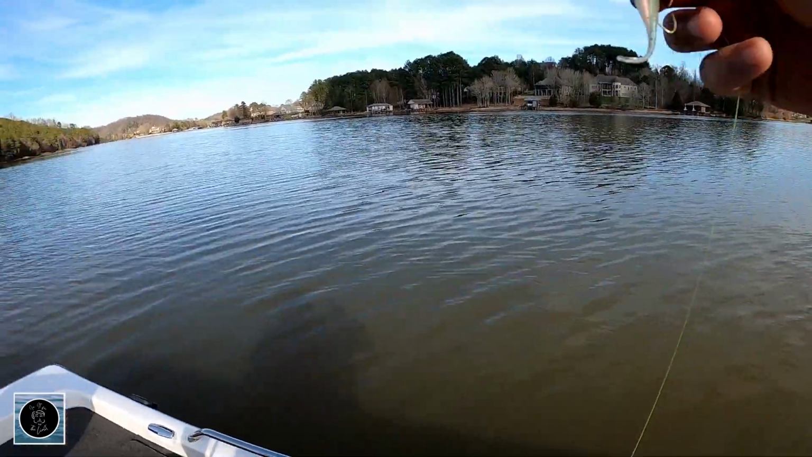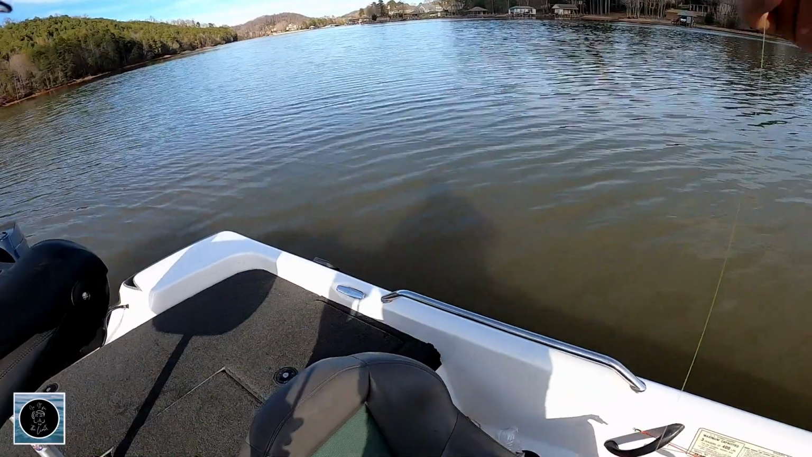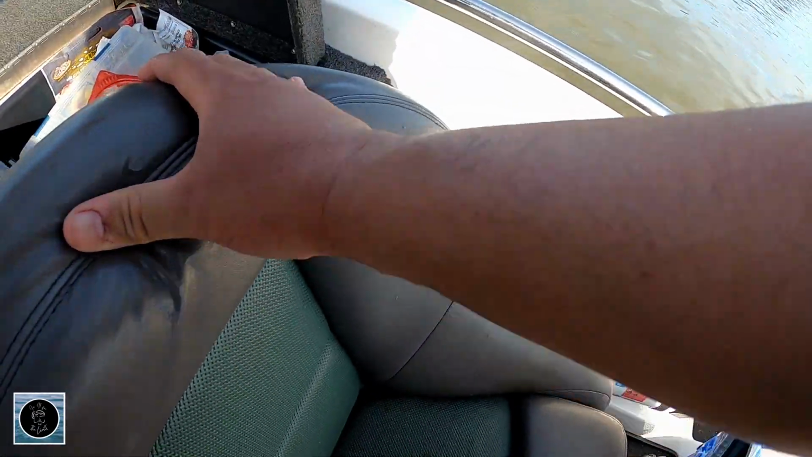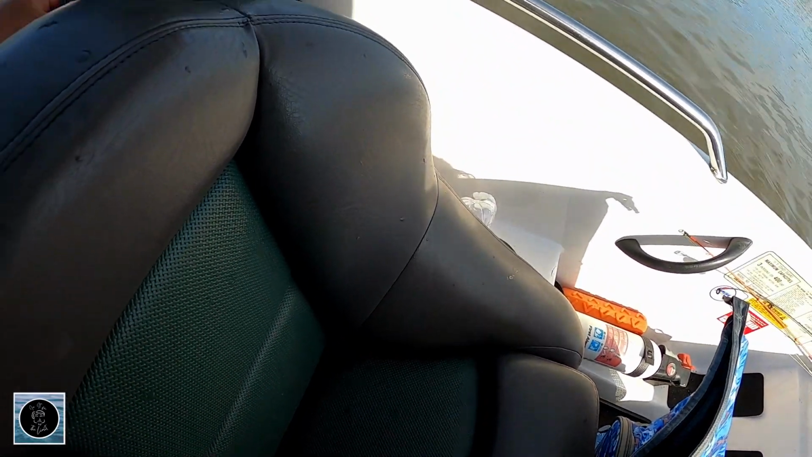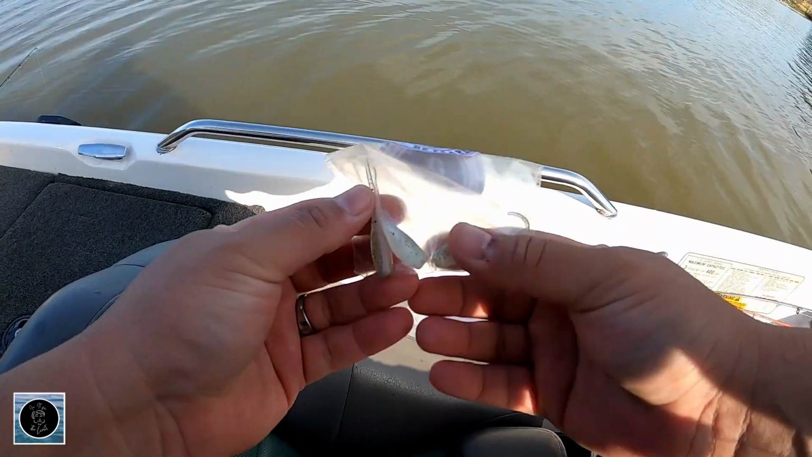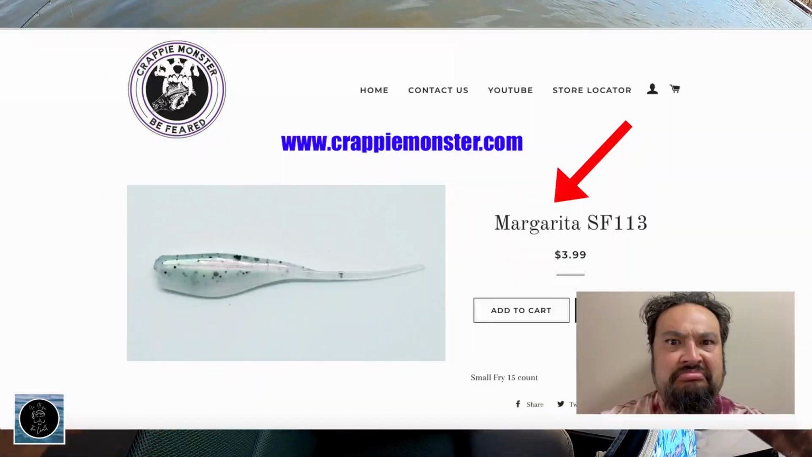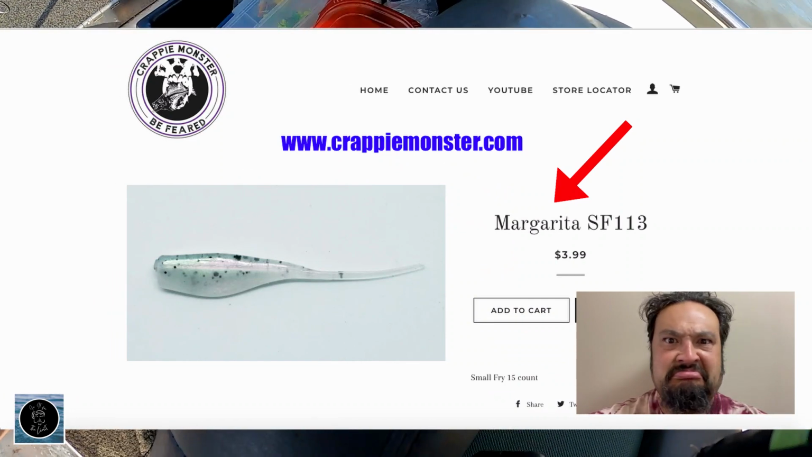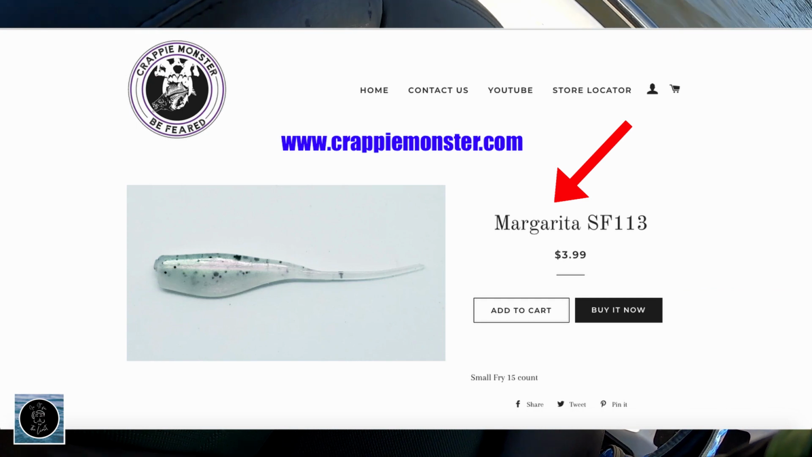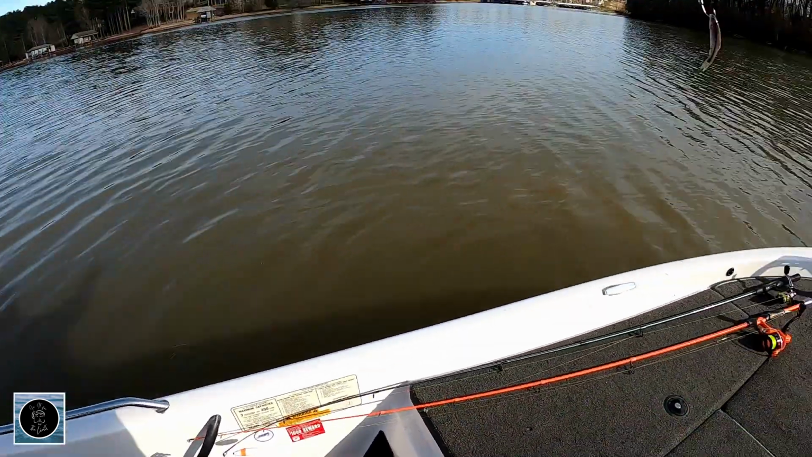This color is unique. It is monkey, I think. Let me look at it here. It says Crappie Monster. You have to order them online, and this one doesn't have the name on it. I'm pretty sure it's like monkey something, purple monkey. But it is a favorite color on Teleco. Sorry, Shannon.